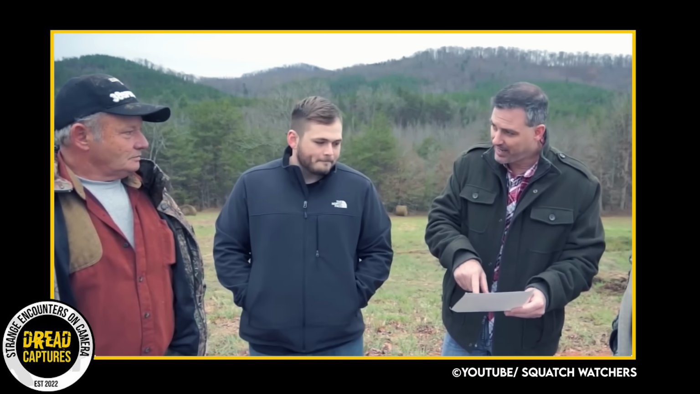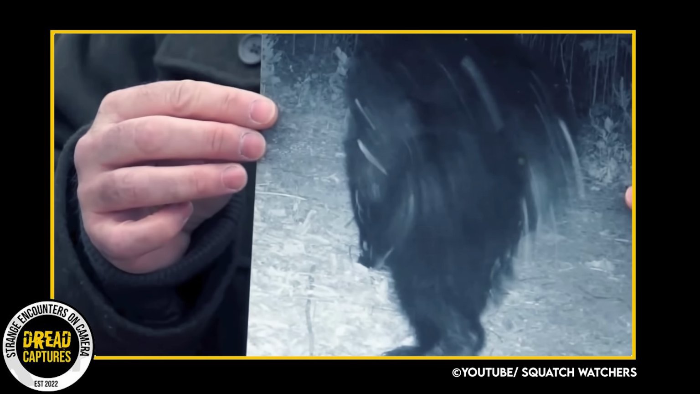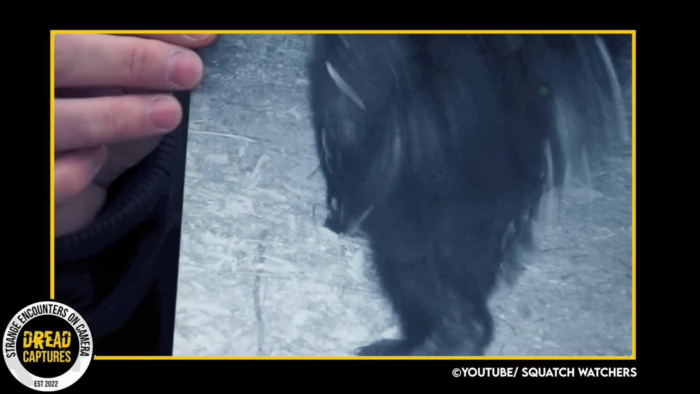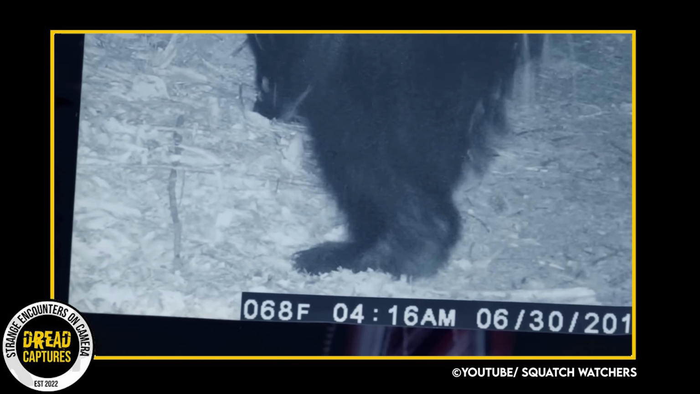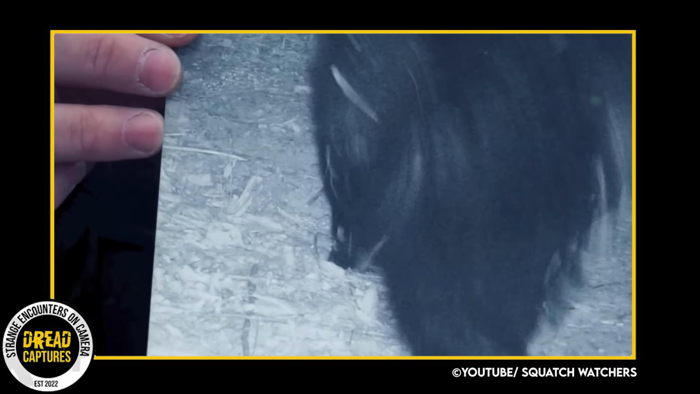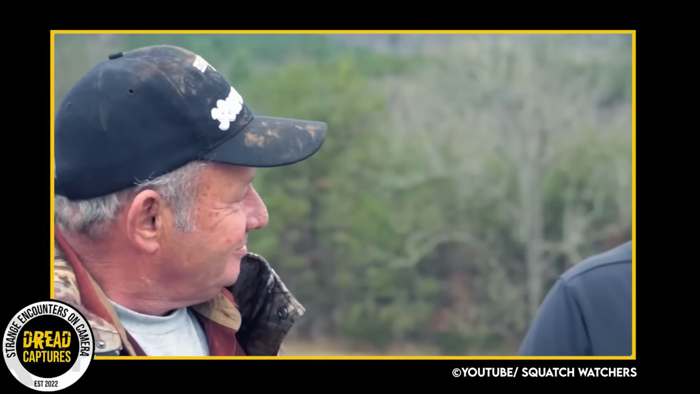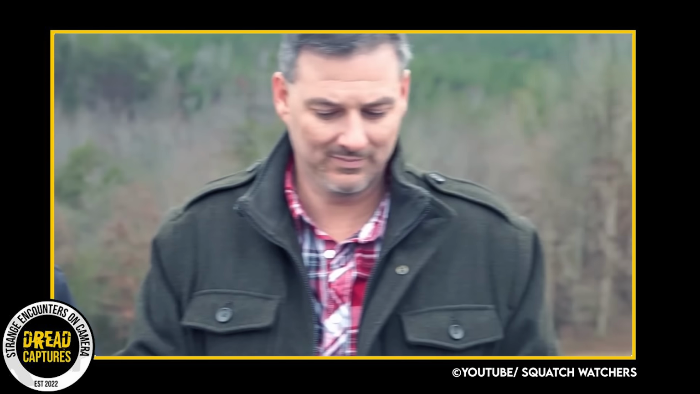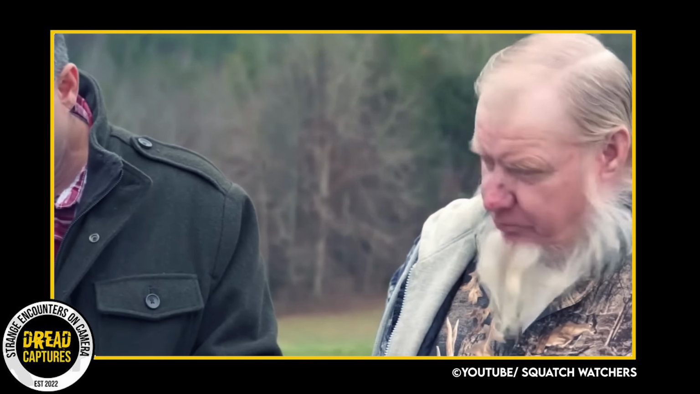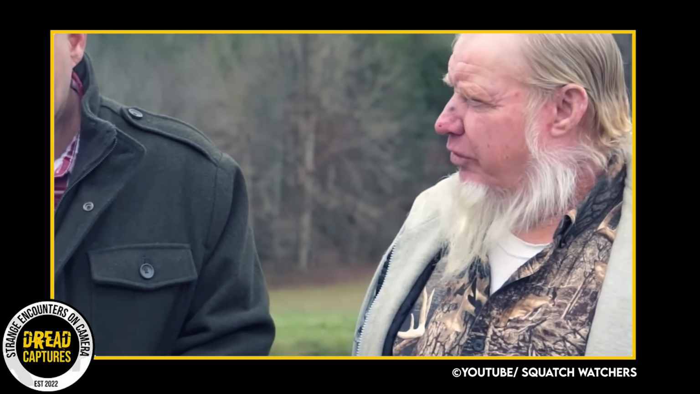Here's the picture that Joe Hunt captured. Furthermore, Delbert reveals that he was a non-believer in Bigfoot for his entire life until he saw Joe's picture. He's convinced now. And Joe, the photographer of the creature, seems to be open-minded about the creature's identity, stating that it's up to them to decide what it is. He's not married to it being a Bigfoot, he just doesn't know what it is.